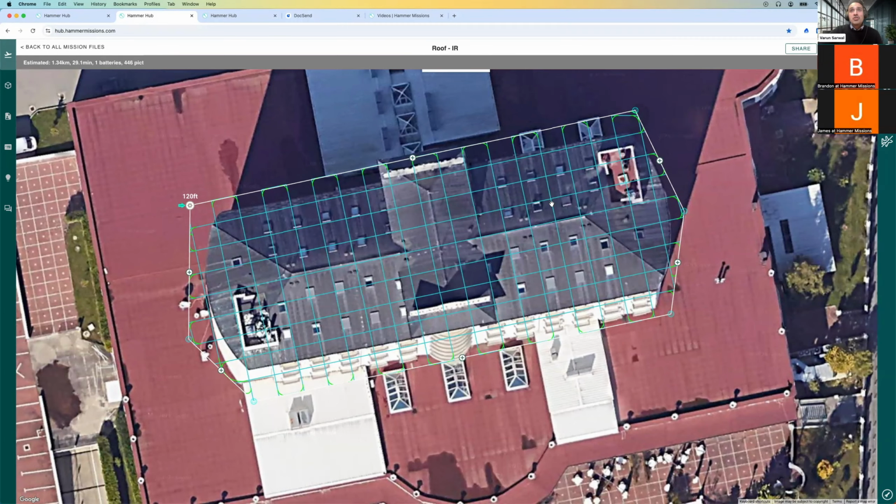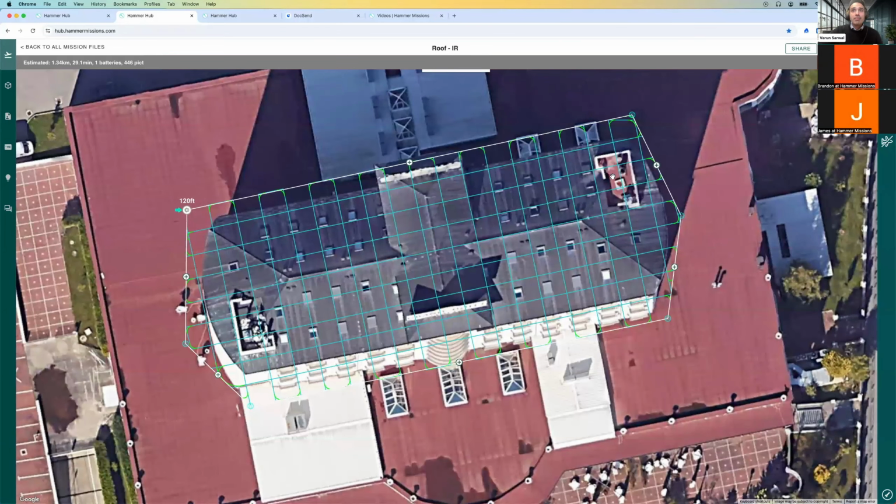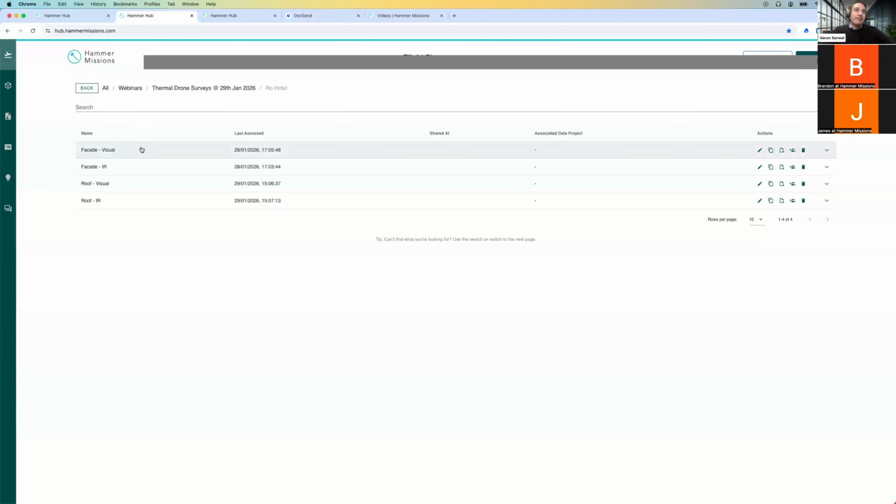What you have on the screen is a flight plan that's been created. The way this was created is that you just create a boundary or polygon around the structure you want to capture. Let's say I'm interested in this roof. I draw a polygon around the roof, and I can create many different flight plans for the roof and facade inside a folder structure, because typically you'd want different flight plans for roofs and facades.